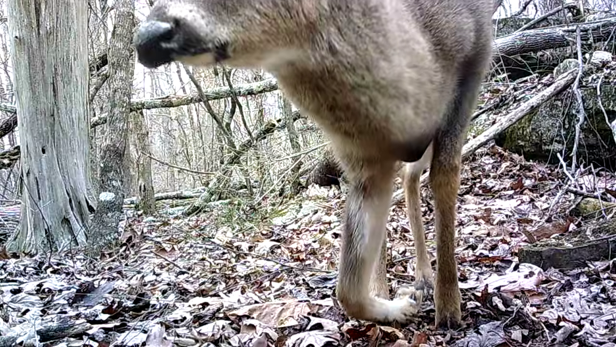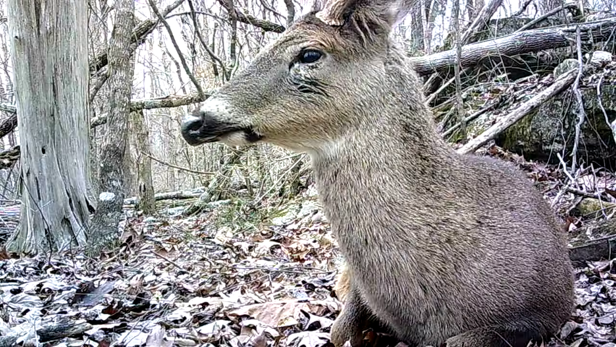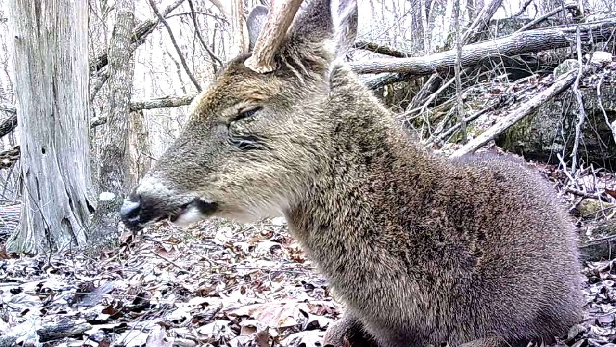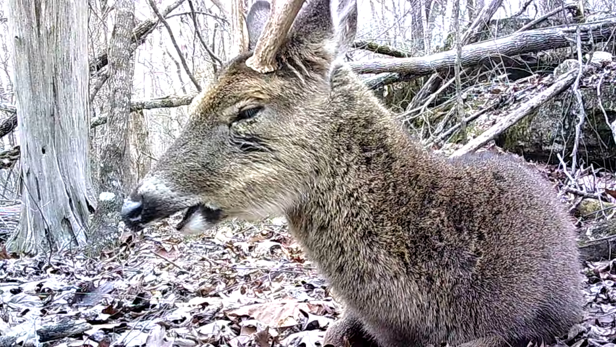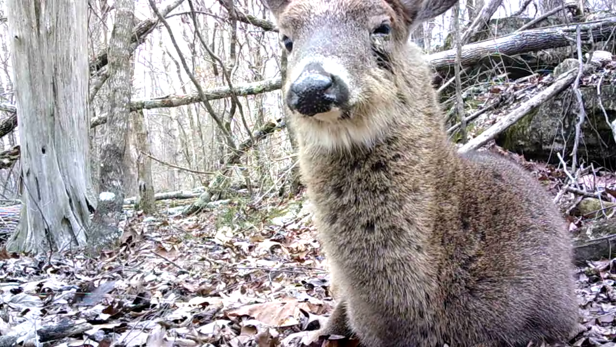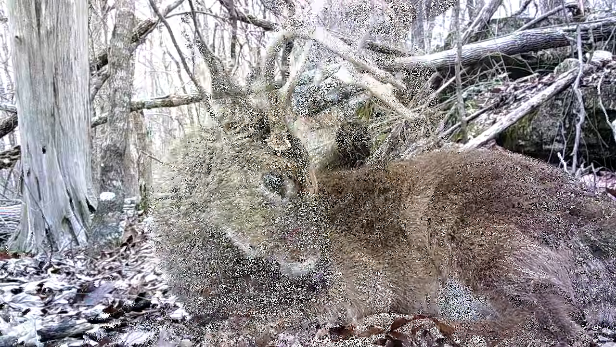Here's one up on top of the ridge, first of the year. This is a rare capture. This is an old buck. He's seen some time. Looks like he's just wore out. He's seen better years like I have. But he's still there.